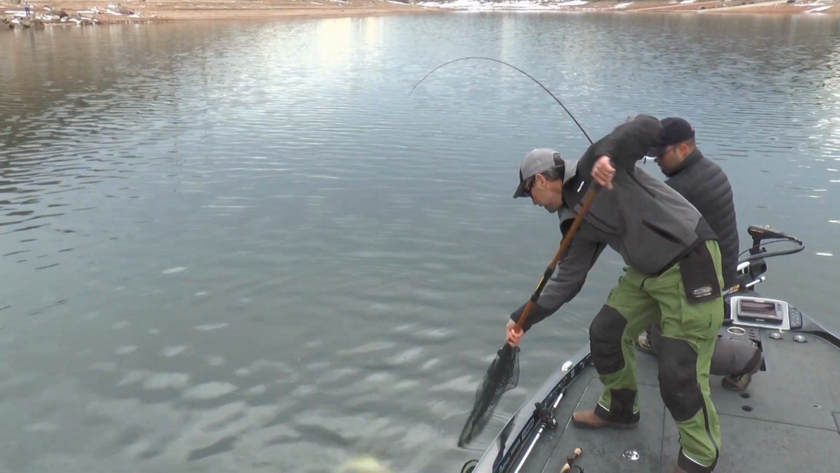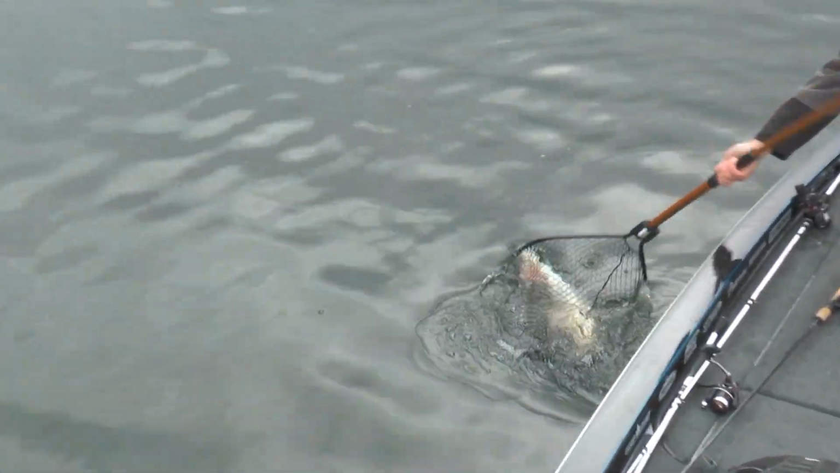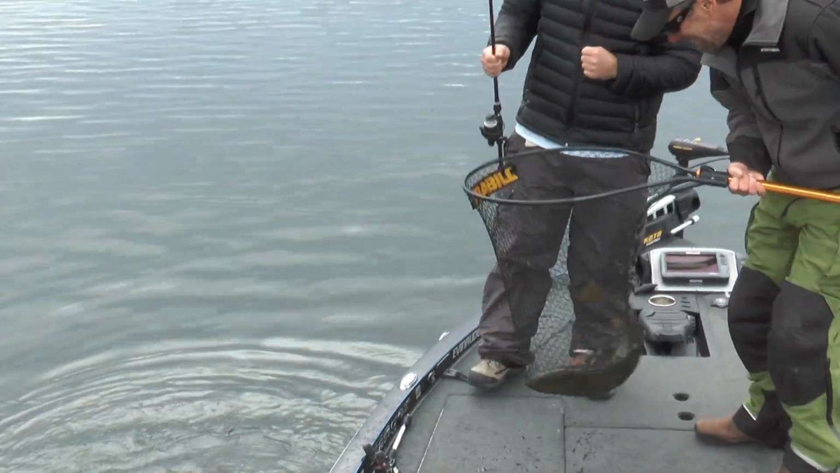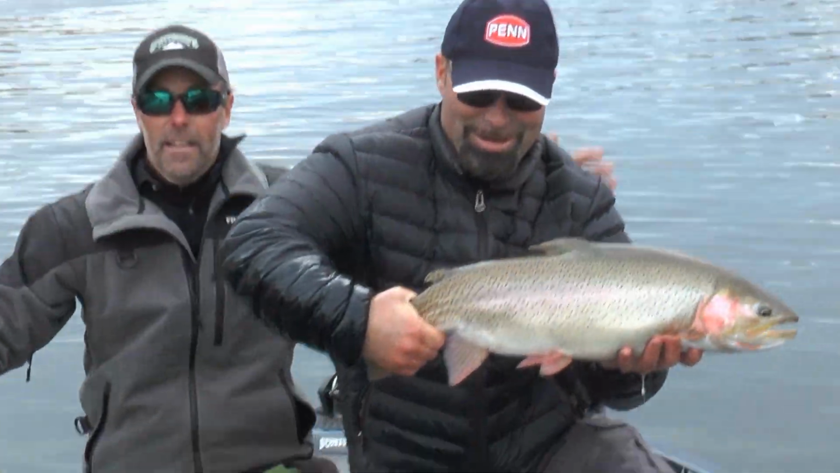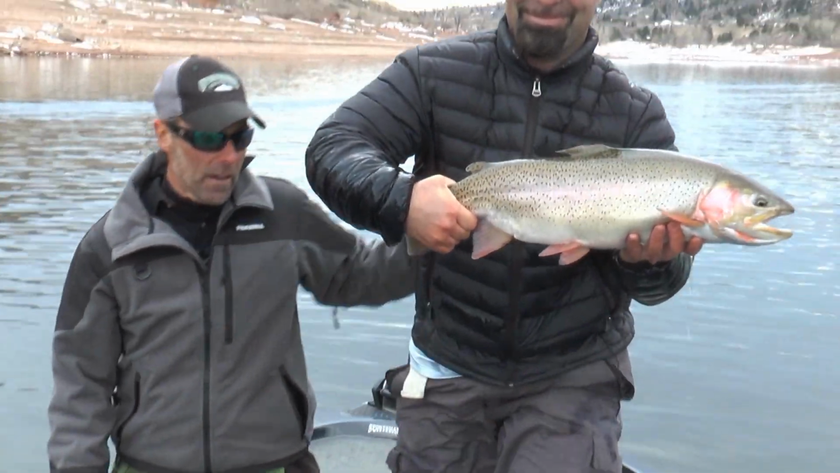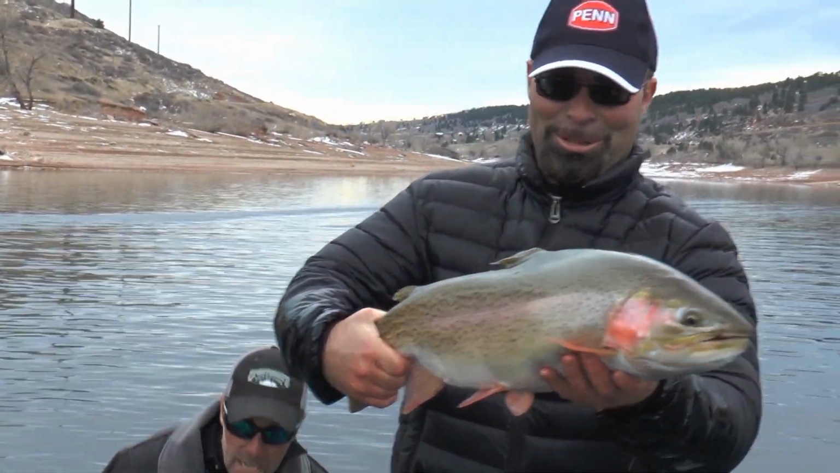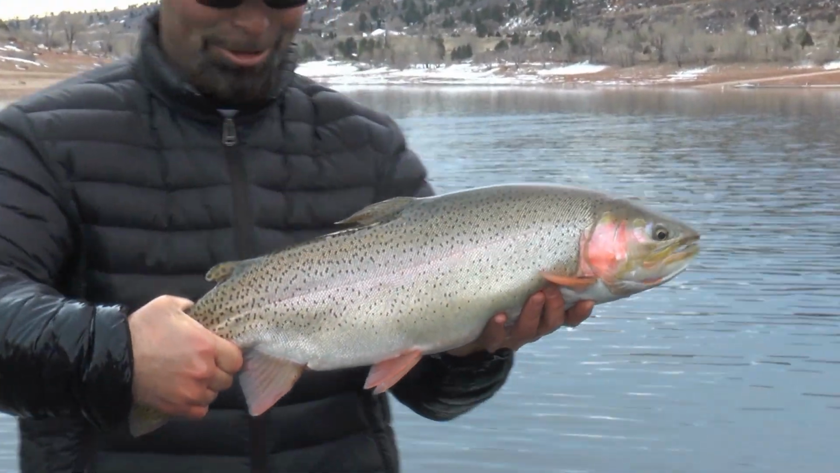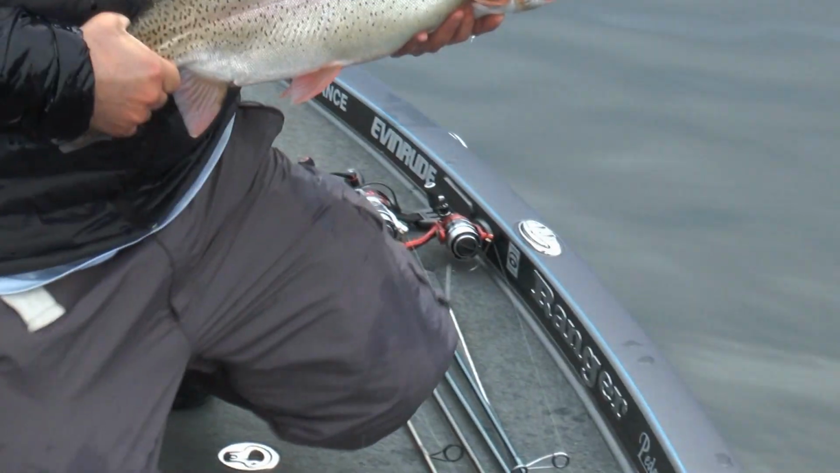If he's lazy, got him. There you go. There you go, guys. That right there, that's why Ron loves this bite so much. He's very, very good at it. That's a beautiful fish. Slot, huh? Woo, buddy. I'm gonna let that big horse go. Go for it. Put it over there.